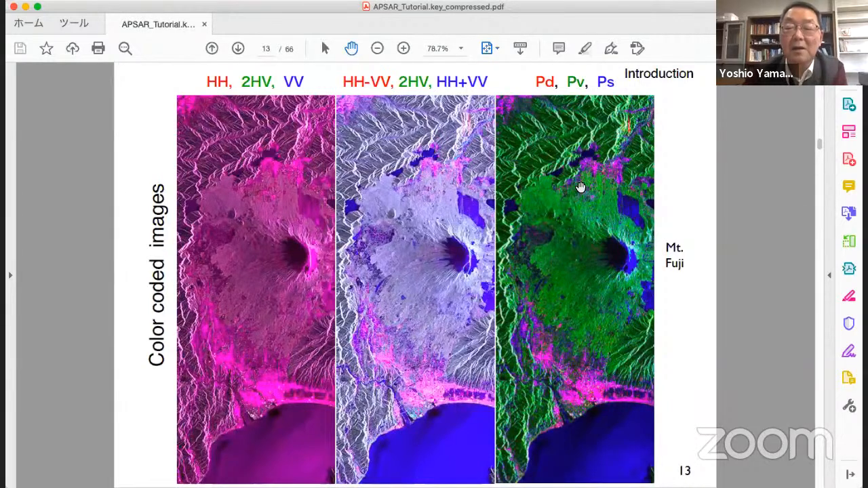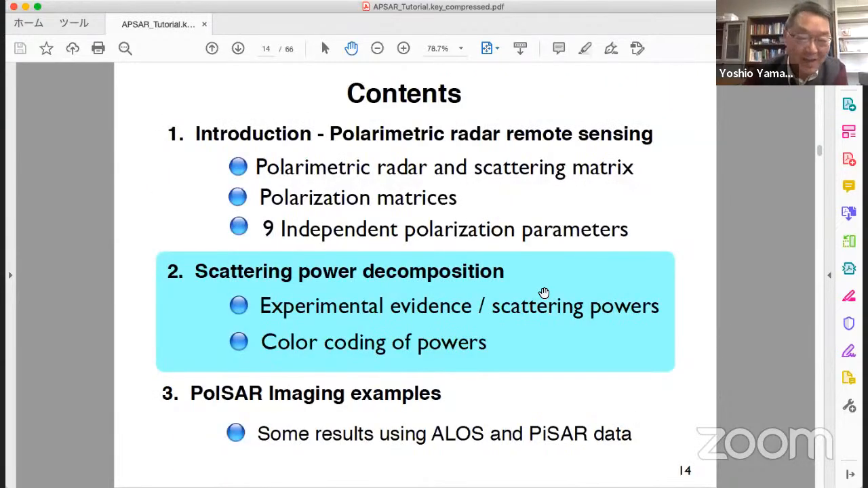The right-hand side is scattering power decomposition type images. So just comparing 3 images, which one would you like? I like this one. So I would like to explain scattering power decomposition, which we have been engaged in for many years.